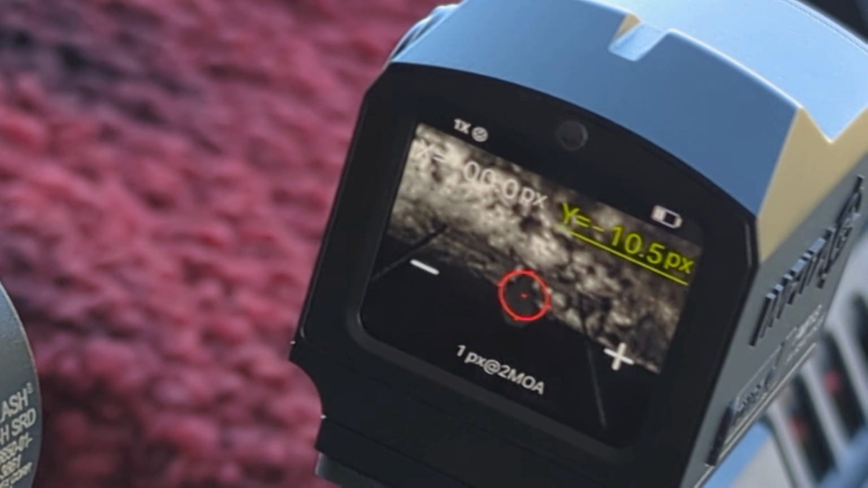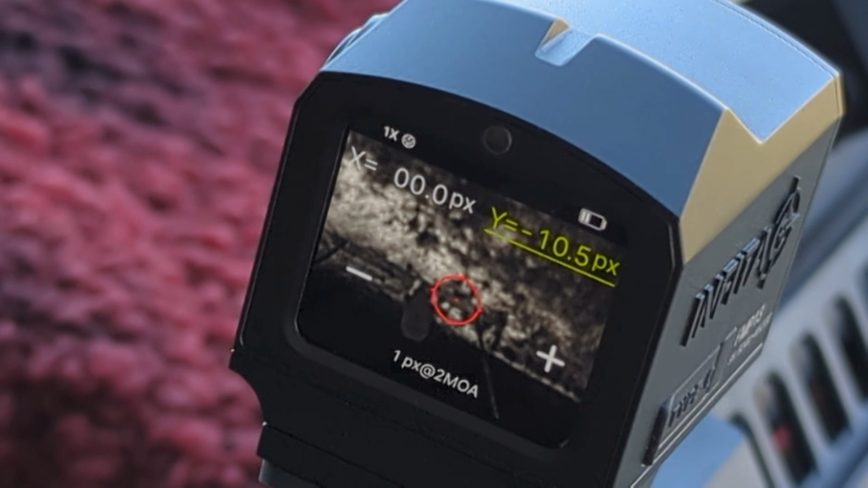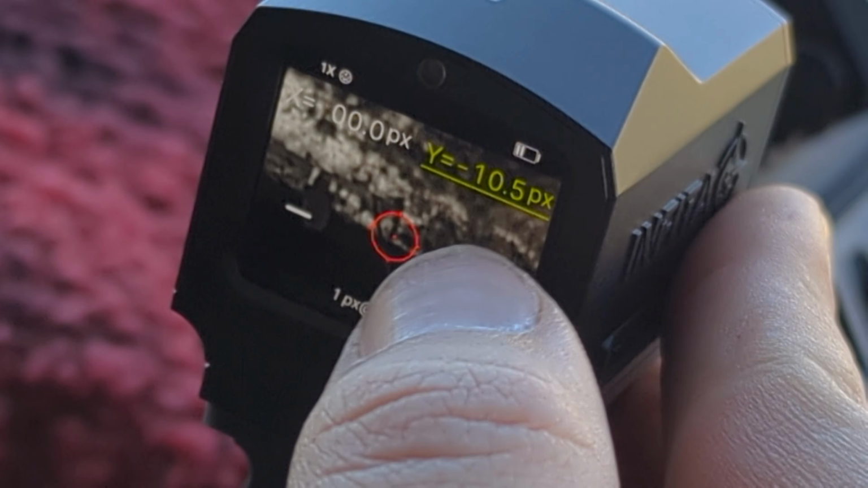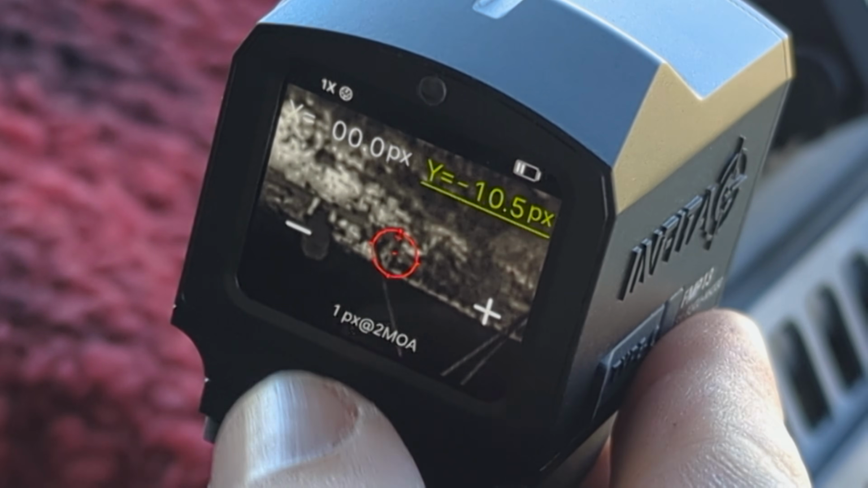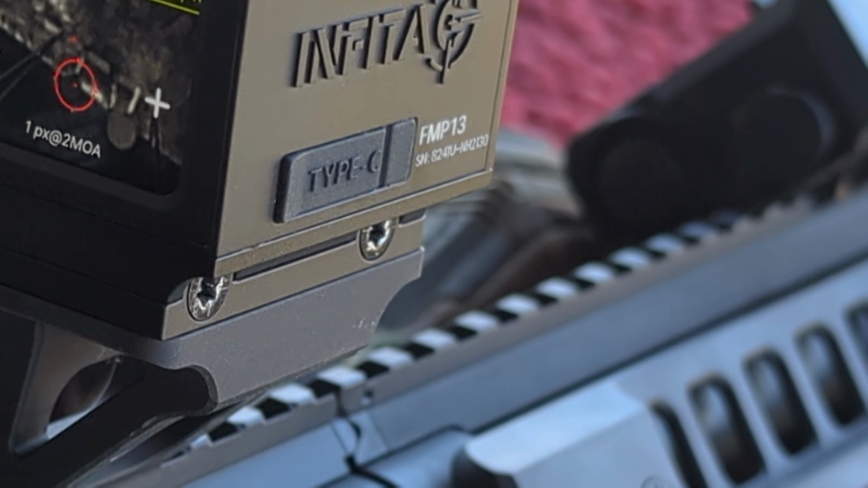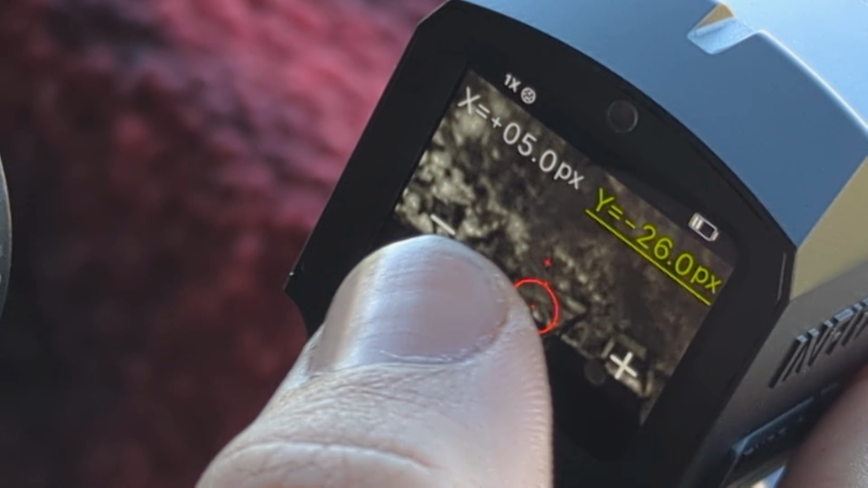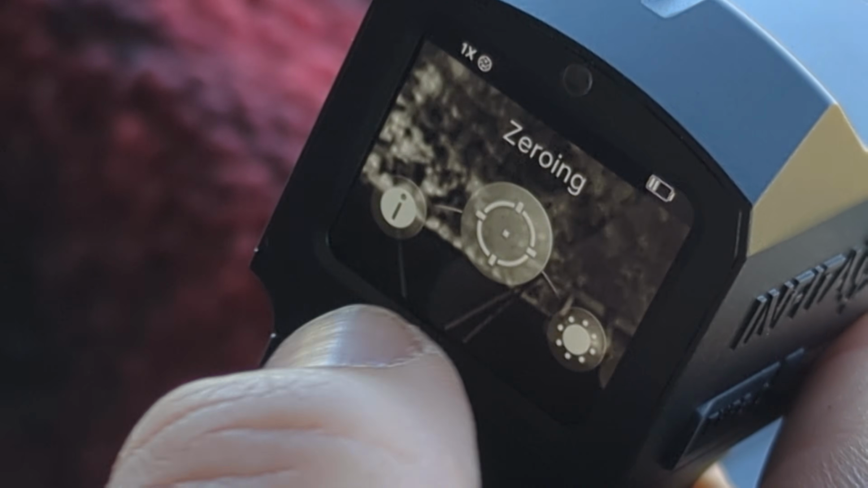All right, so we're doing this in units of half pixel. So this is 1 MOA adjustment, approximately. All right, we have zeroed the optic. That was actually a lot better than I was expecting.